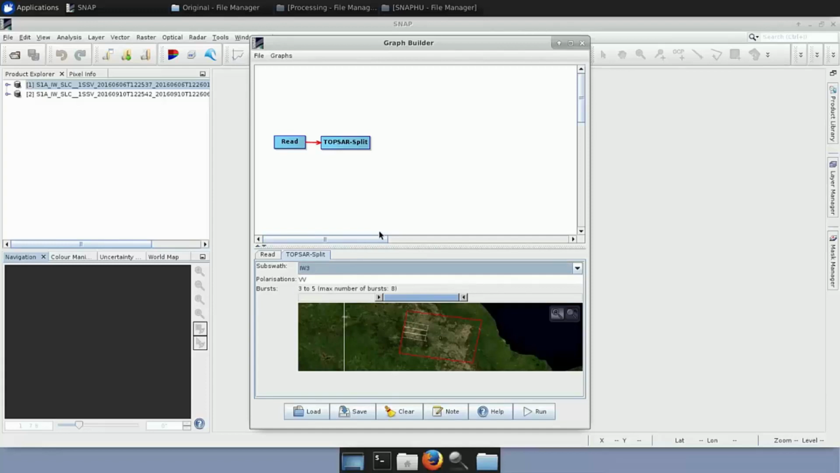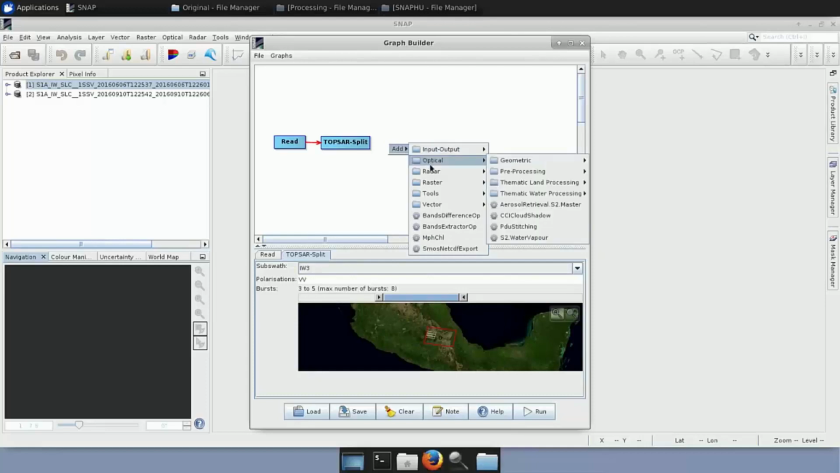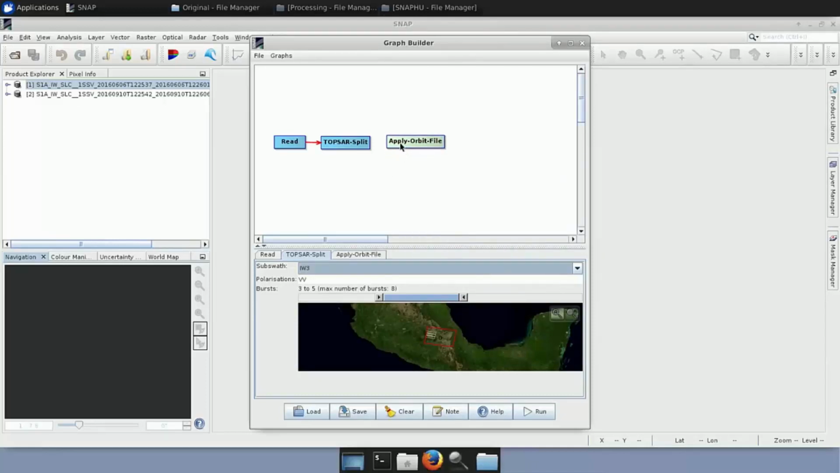Okay, the next operator that we said we will add is the apply orbit file. So we just go here, we right click, add radar, and apply orbit file. We put it here, and we also connect it to the previous operator.